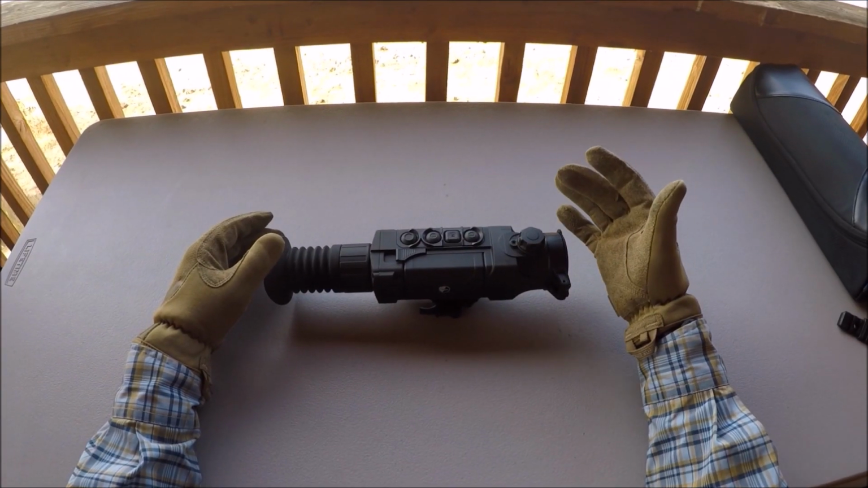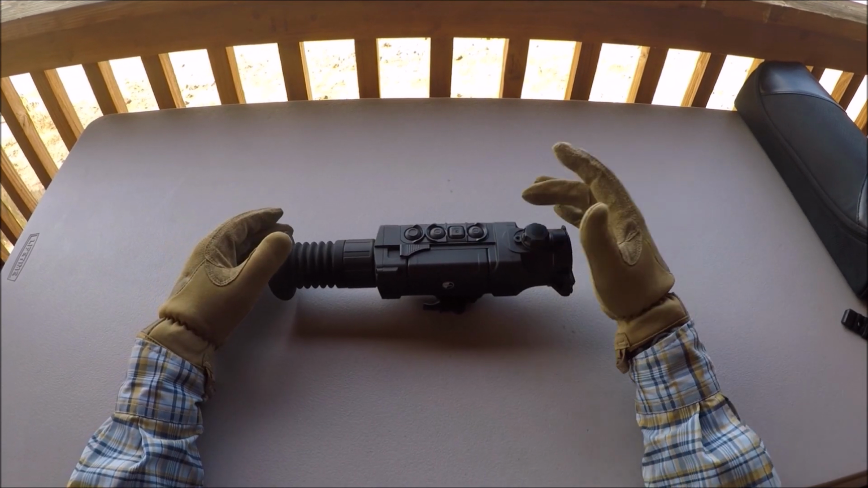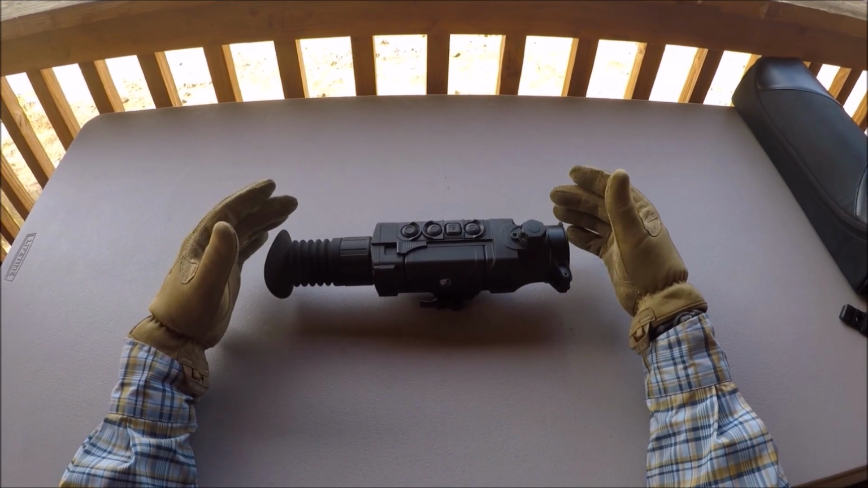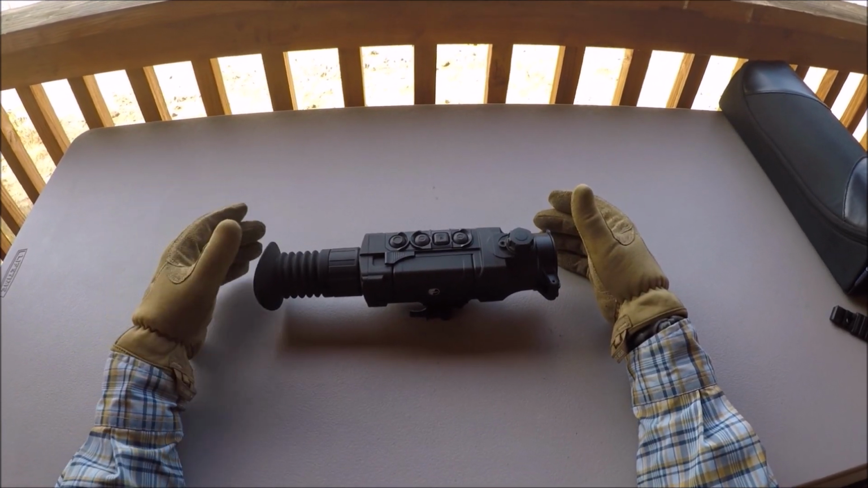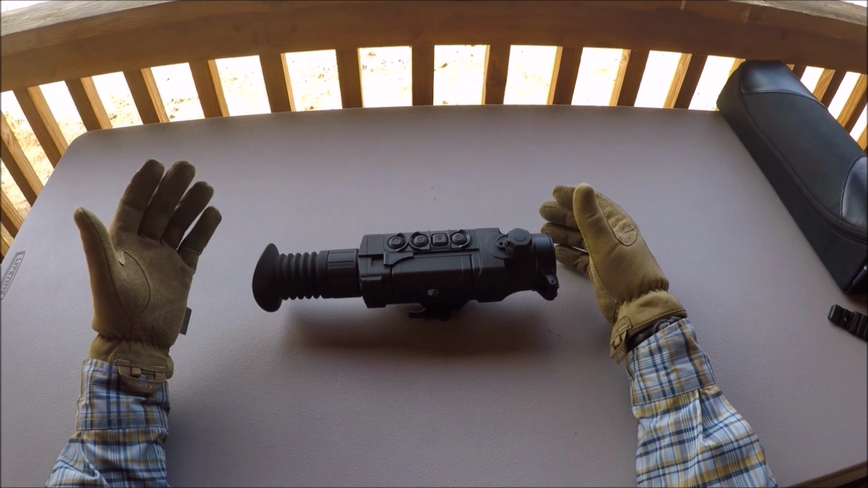I'm going to go over the features we were looking for in a thermal device, why we decided on the Pulsar, and what we like and don't like about it. And hopefully this will give you some ideas of things to add to your list so that when you decide to purchase one, you can make the best decision for you.